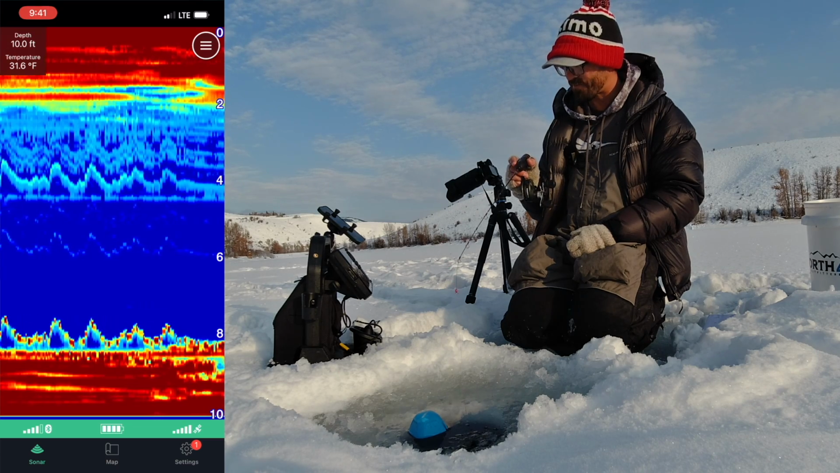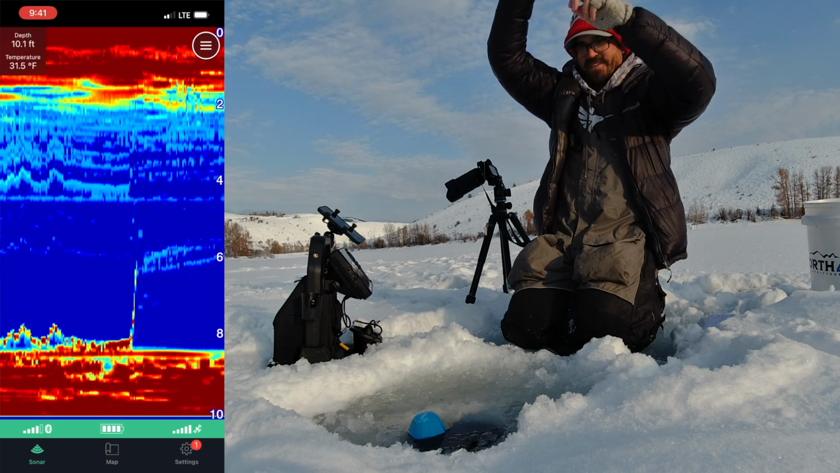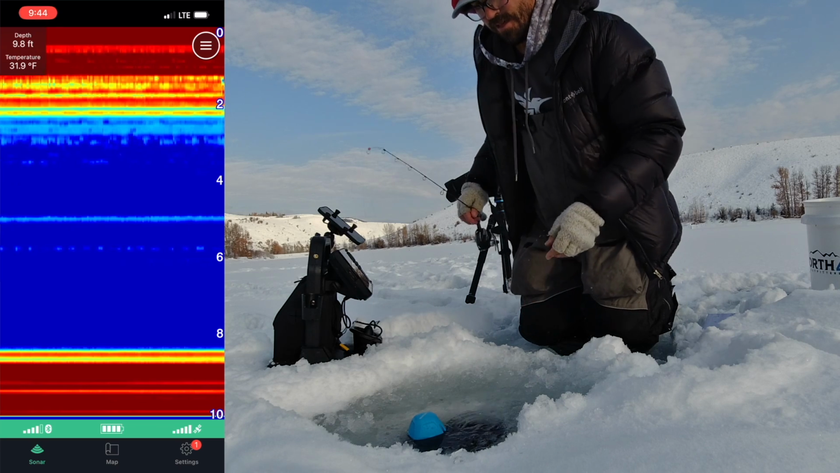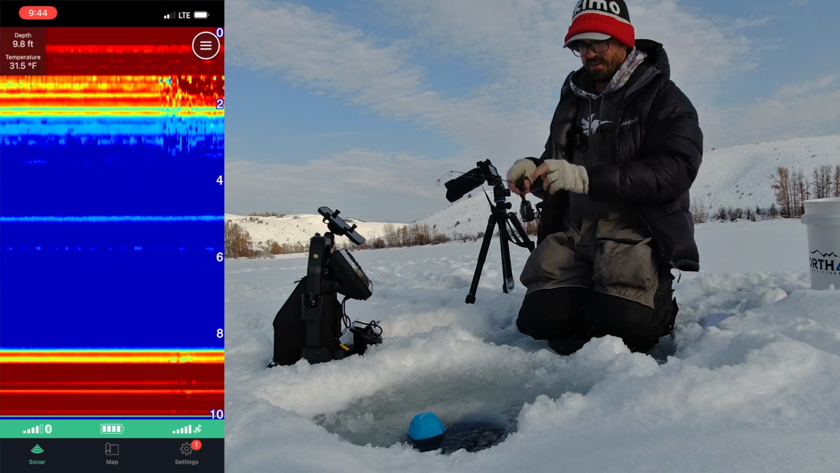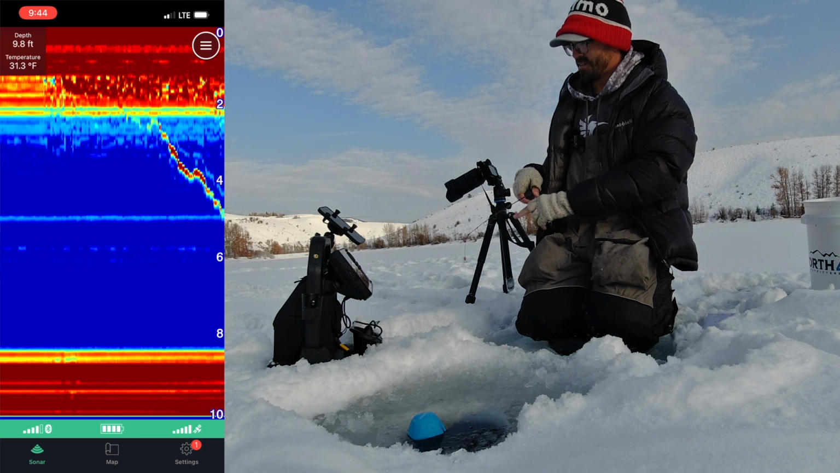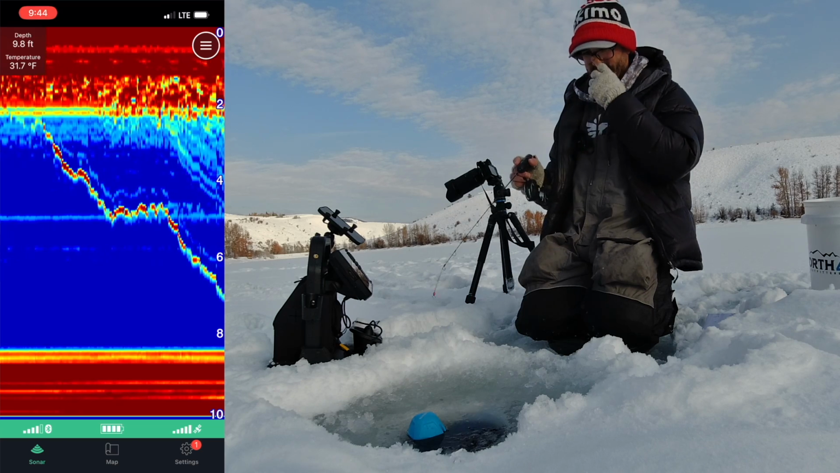There's fish. Got him. Oh, lost him. That sucks. That felt like a good perch. A little bit smaller target, but I'm sure we won't have any problem marking it. Yeah, you can see it going down. That's good.